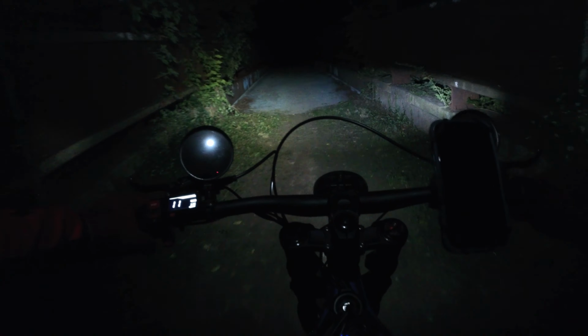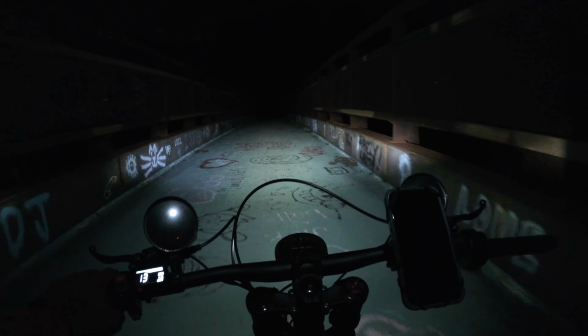So this goes up here. I'll turn this overhead light off. And then I'll turn the headlight off. So there's the highway overpass. I'll look down the other direction.